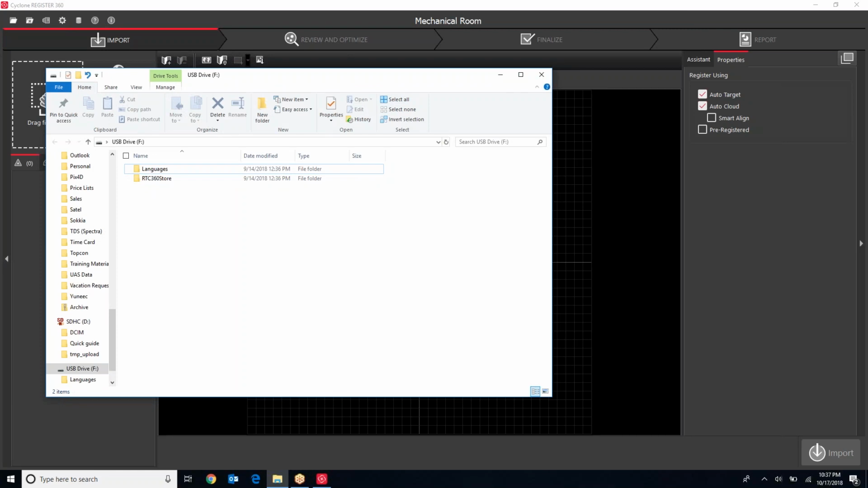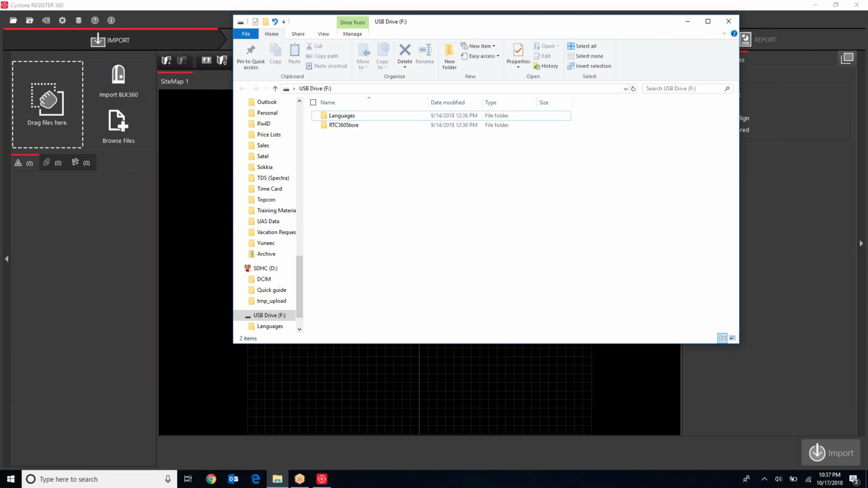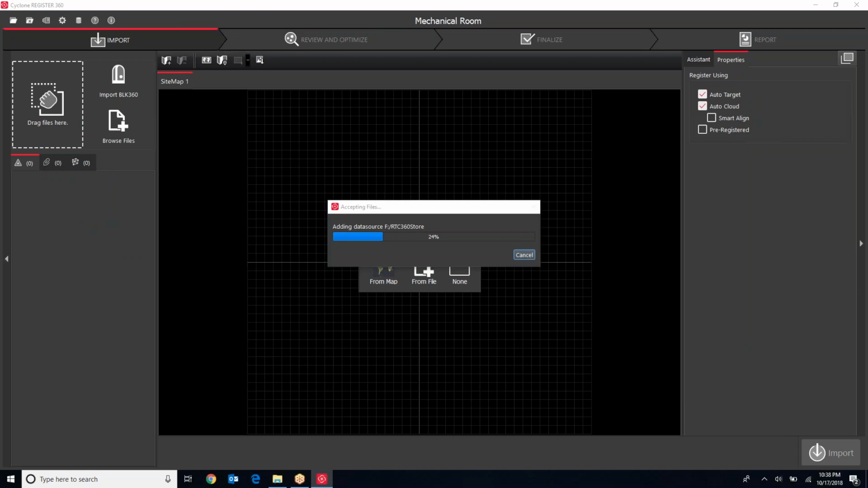I'll just go ahead and take a look at the USB drive and the contents. This is the USB drive directly from the RTC unit. And under this folder called RTC Store is this project folder. What I do is I bring that into REGISTER 360 and wait for it to populate. Now, some of these processes can be a little lengthy, so I'll likely pause the video at certain points here while things are loading.